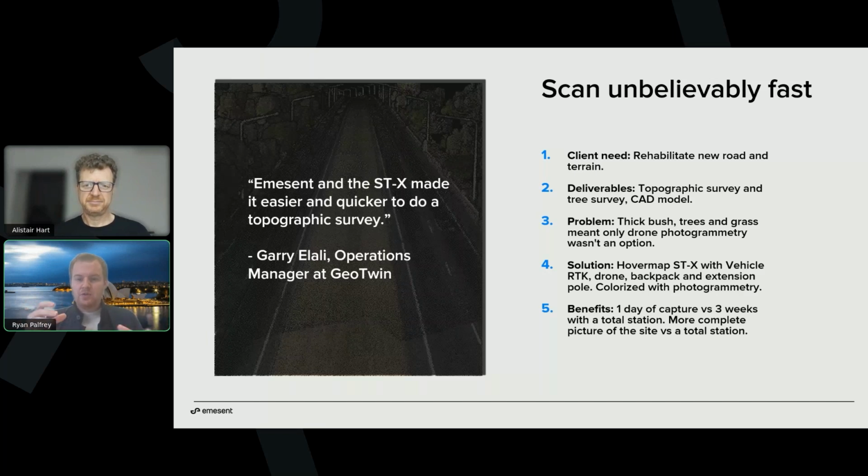And so he used the single scanner, the Hovermap STX, with the plethora of accessories that allowed him to access those different environments. So he drove the road with RTK, he put it on the drone to get the coverage on the tops of the trees, he put it on the backpack to go through the forest where he needed more coverage, and then the extension pole to get over certain parts of the environment where he needed to get down. I think it was under the culvert as well. And it took him only a day of capture versus what he estimated would have been 3 weeks with a total station to get all of the different bits of information that he needed.